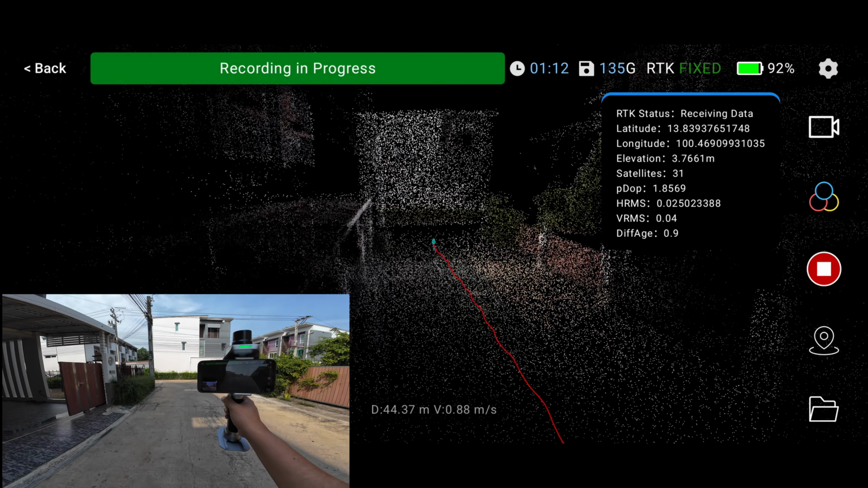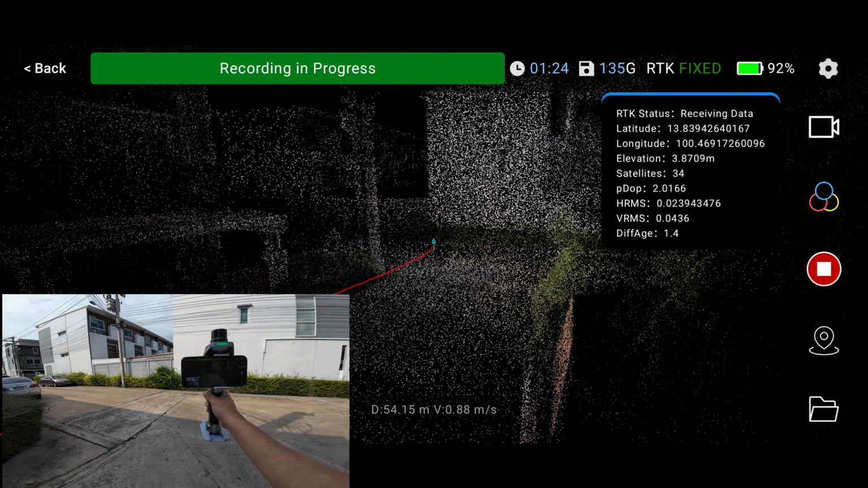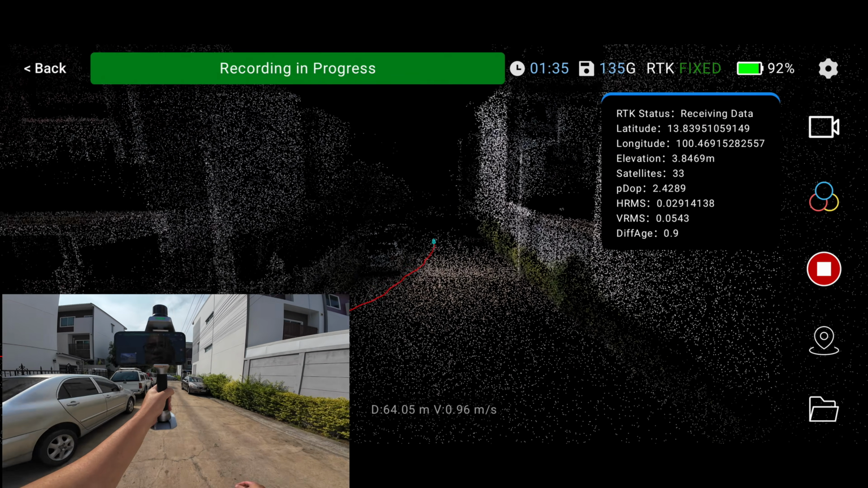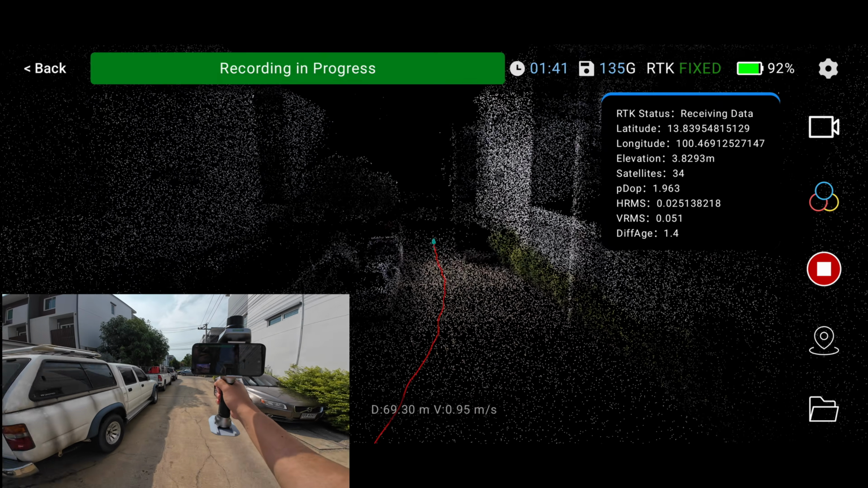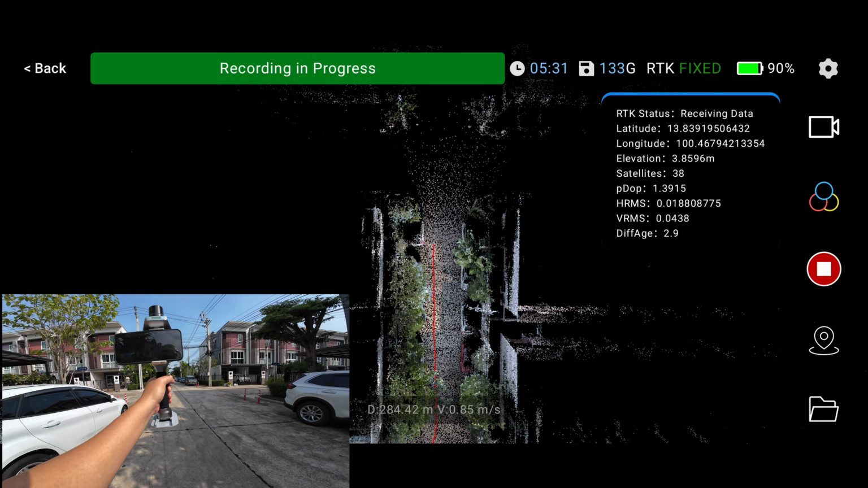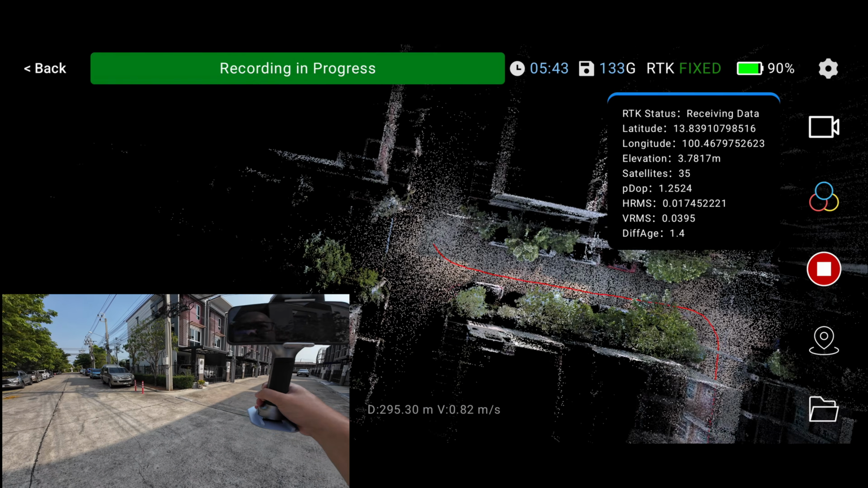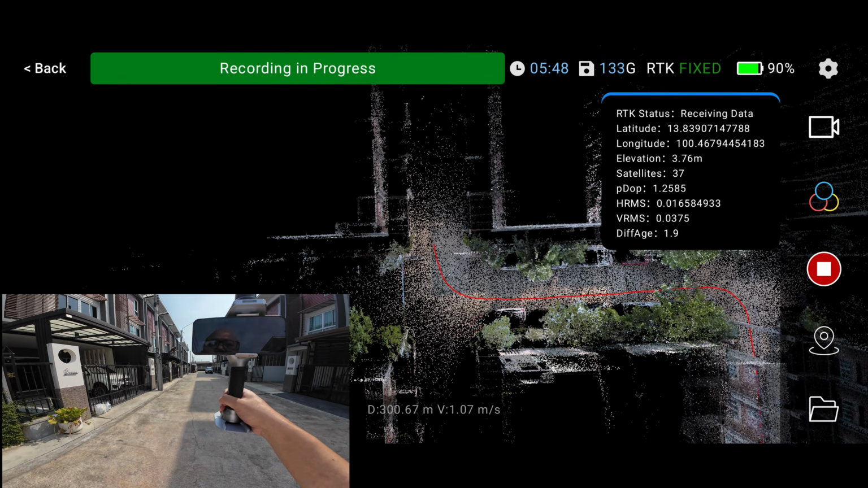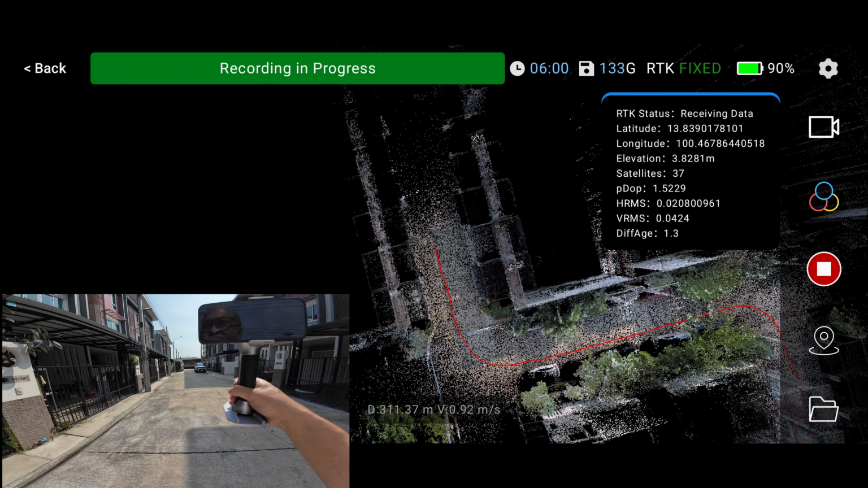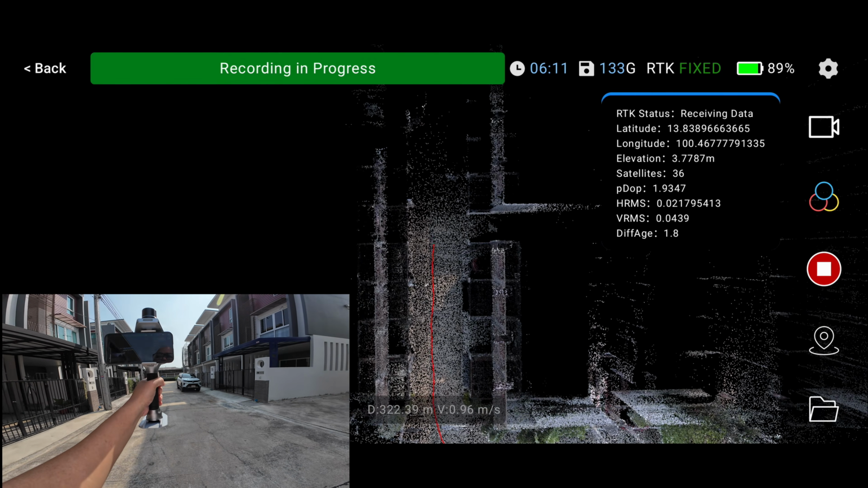Take a look at the PDOP value. It's pretty high, around 1.9, almost 2. If you leave the scanner running longer, that value will drop. Right now, the horizontal accuracy error, or HRMS, is about 24 mm. After about 5 minutes of scanning, the PDOP value dropped to 1.5 and the horizontal accuracy error came down to 18 mm.